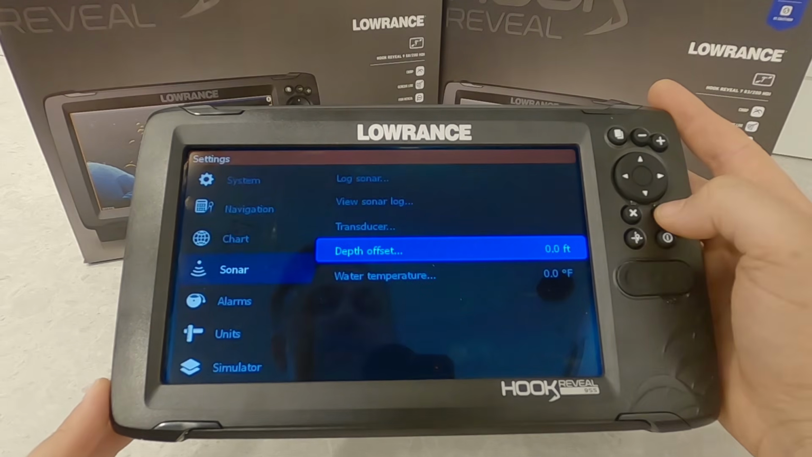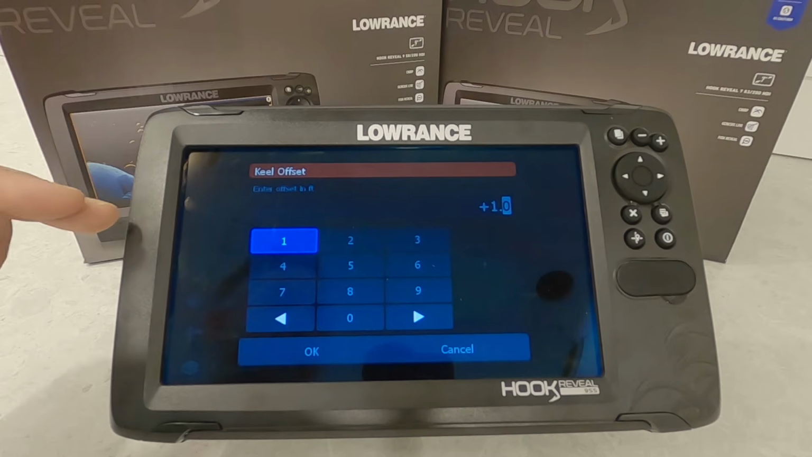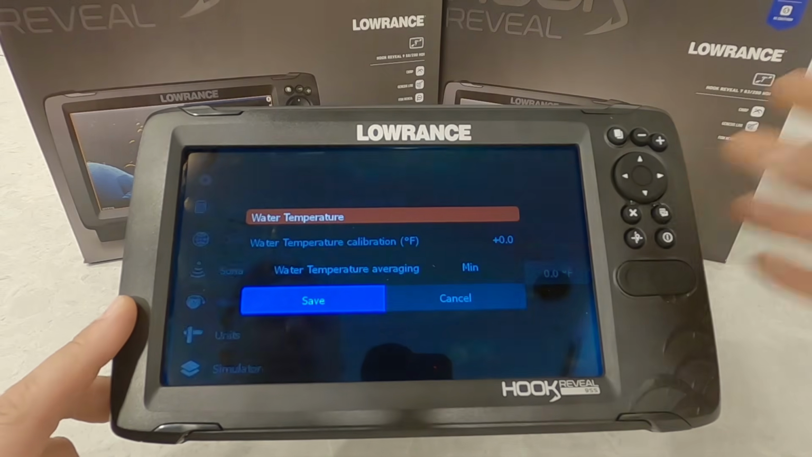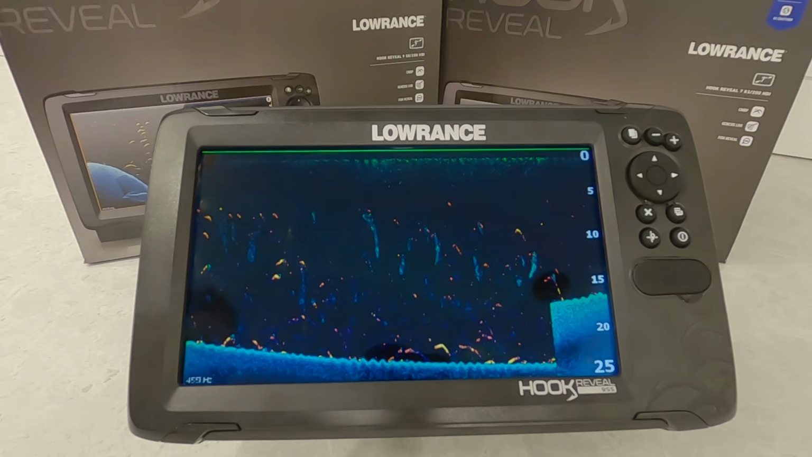You have depth offset here too. So let's say you have a scenario where you have something deeper on your hull than your transducer is mounted. A sailboat with a keel is probably one of the only examples, or maybe an aluminum boat where the transducer is mounted up about a foot higher than the actual keel of that boat. You can set that offset to whatever that number may be. So if you want to set it to 1 foot, if you're in 5 foot of water, it'll read 6 foot of water. And you can change that to negative as well. So whatever you need to do, you can do that in there. Then you have your water temperature offset as well, which you really only need to go into if you're noticing any problems. As far as your different sonar setups go, that's basically all you need to worry about on these Hook Reveal units.